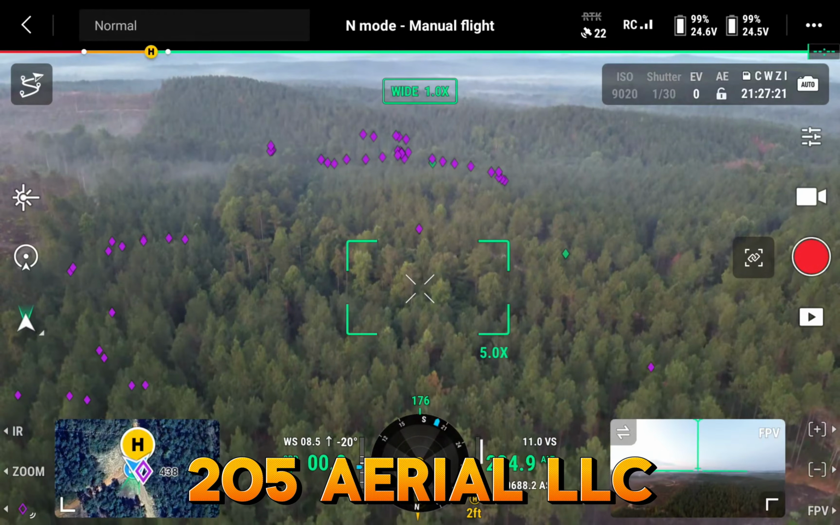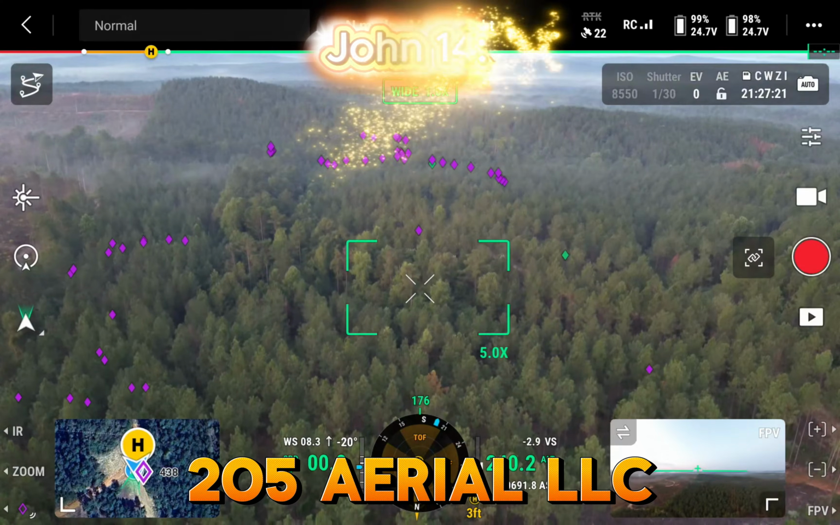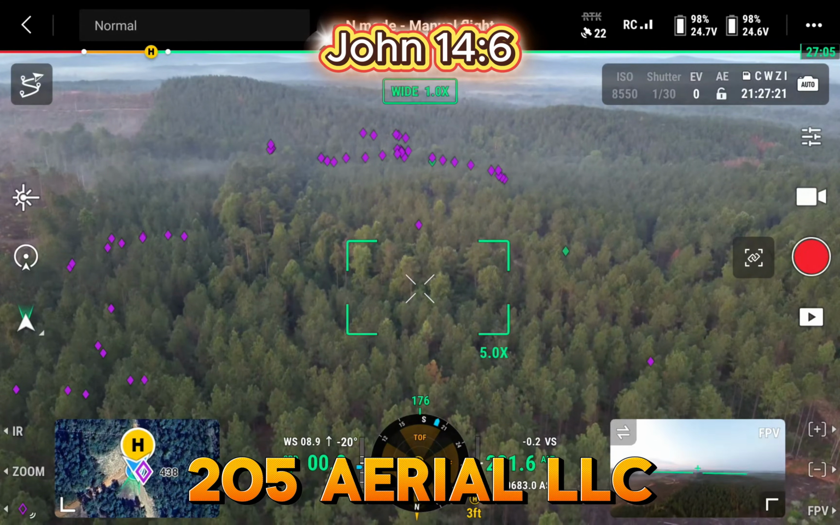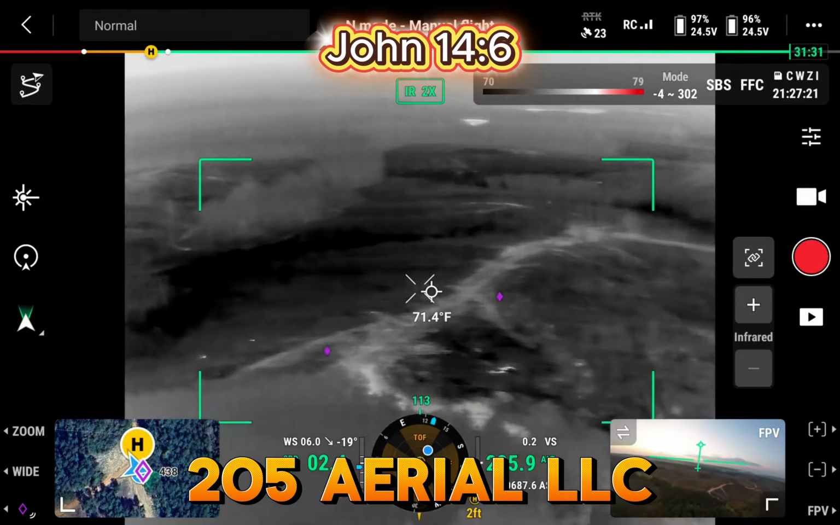Sun just came up, so a little after daybreak. I'm going to lower it down to about 200 and about 230 feet. And all those bright white spots, that's deer.